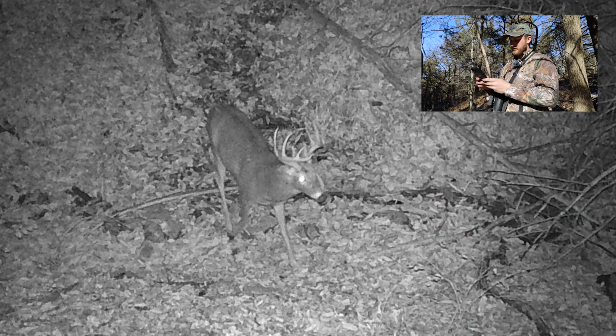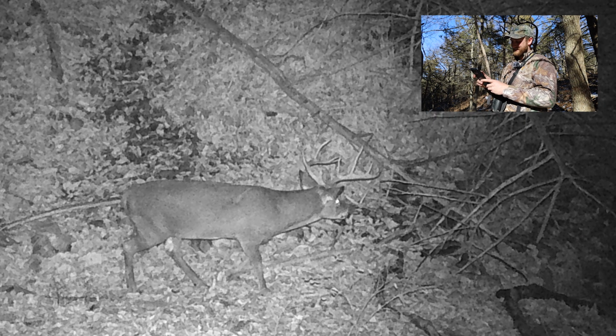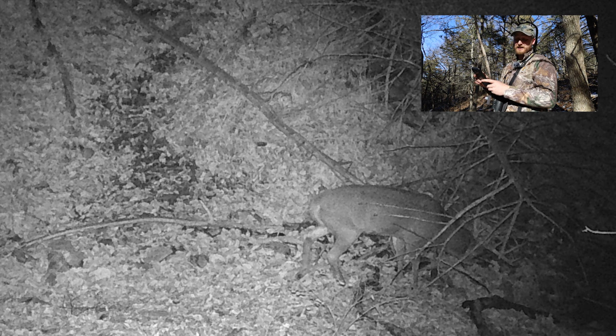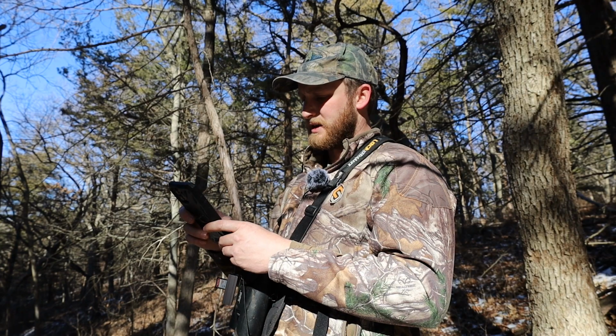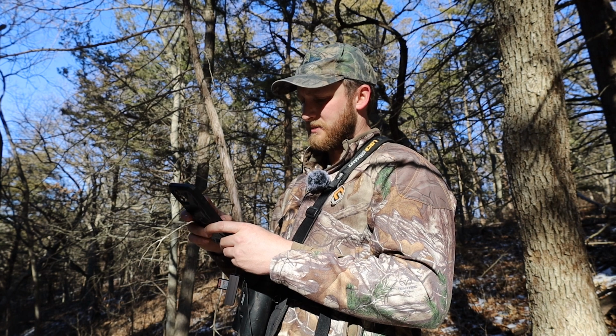There's that young 10 point on November 7th. I got a lot of pictures of him throughout the year. There's my buck on November 9th, so 5 days before I harvested him. There he is, daylighting the 13th, the day before I came in here and shot him. I was in Missouri.